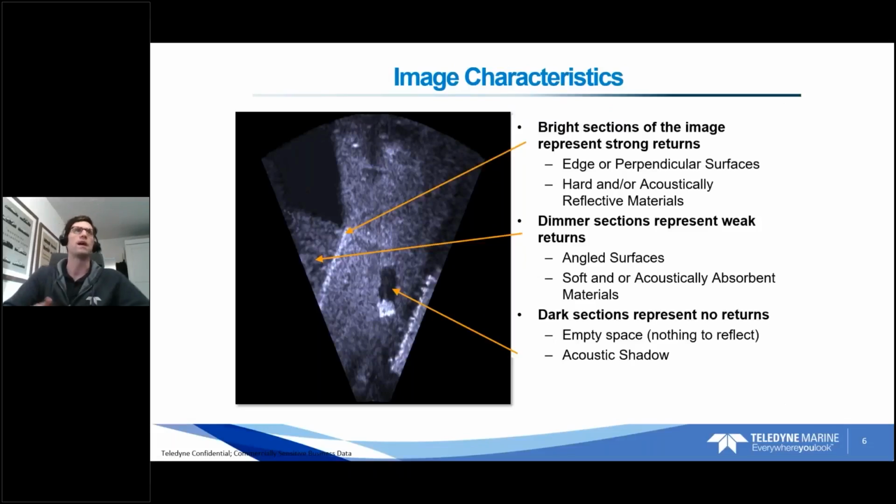To jump further into that particular image, there's various different things going on. There's brighter pixels, there's dimmer pixels, and then there's areas of no pixels at all. As would logically seem, the brighter pixels indicate stronger acoustic returns. Stronger returns come from perpendicular surfaces or edges to the sonar, or hard or acoustically reflective materials. Dimmer sections, like we can see on the top of the bridge footer here and over here, usually represent angled surfaces or soft or acoustically absorbent materials, which makes sense, right?